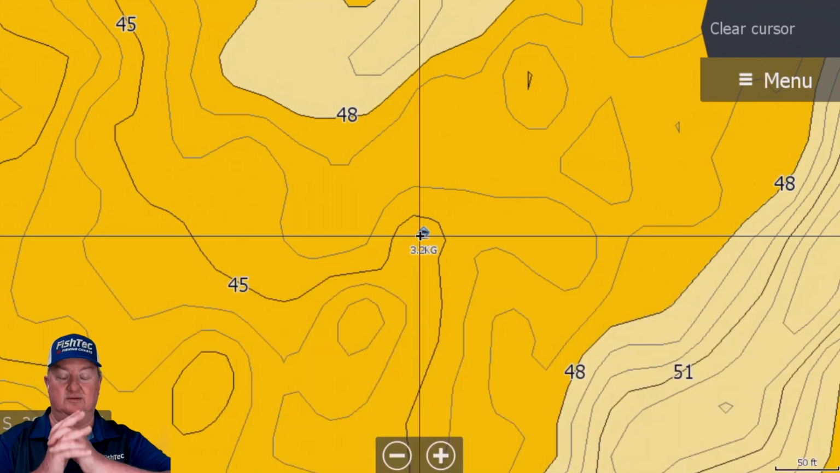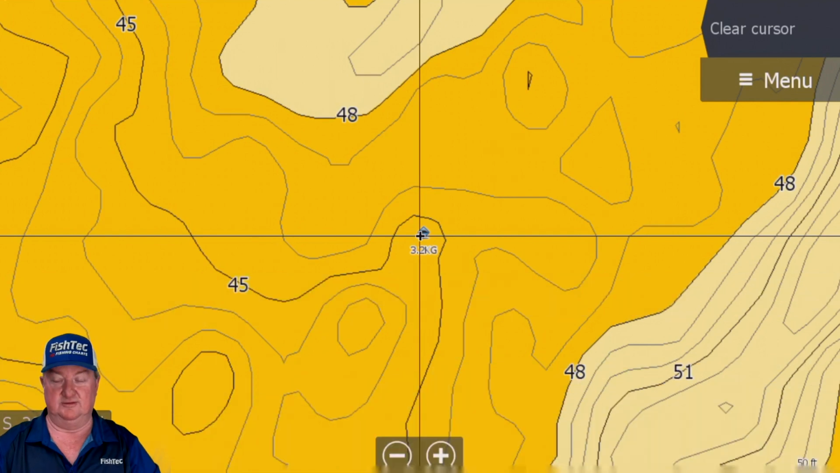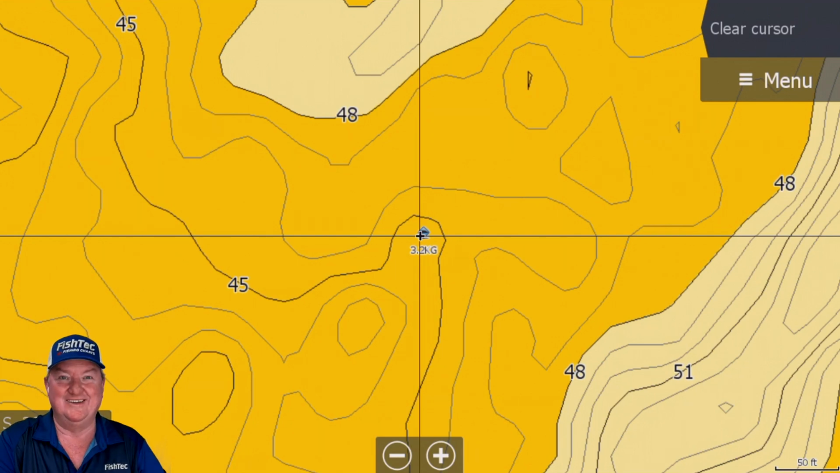So your live scope and your Mega 360 is not a sniffer dog. If you say it's all I need, then you better be a bloody good sniffer dog, or someone's giving you a lot of nice waypoints. If you're finding things for yourself, it becomes a little bit more tricky.